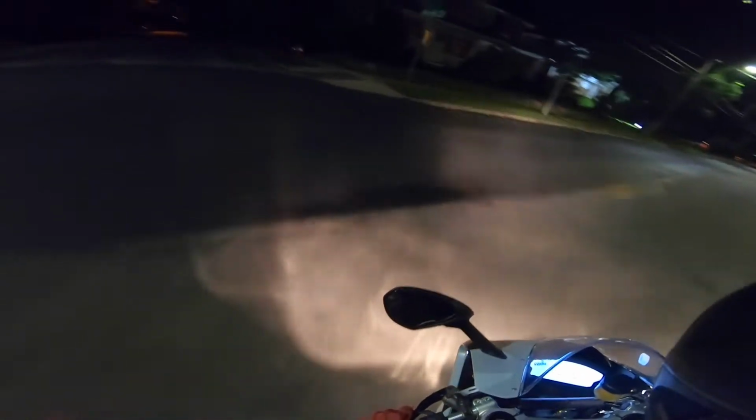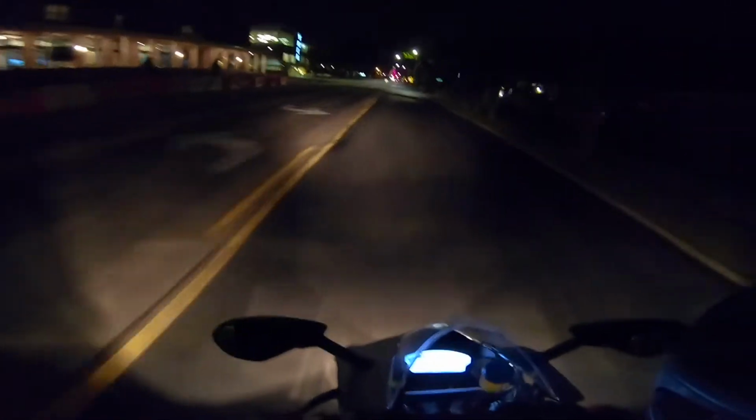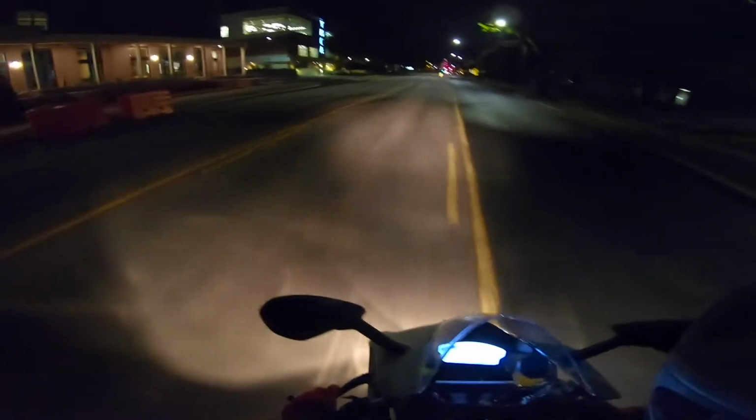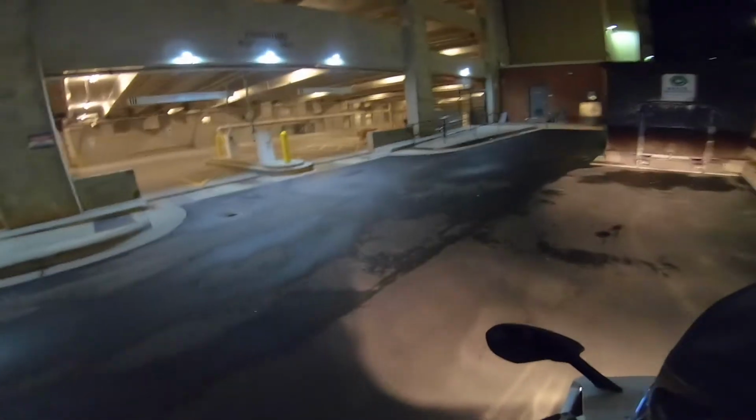So I don't want to foreshadow or anything, but this is the first bike I've had that has dual front headlights as running lights. And I've noticed that a lot fewer people have been turning out in front of me. I still get a lot of the creepers, but a lot fewer people turning out in front of me. But it doesn't say do not enter.